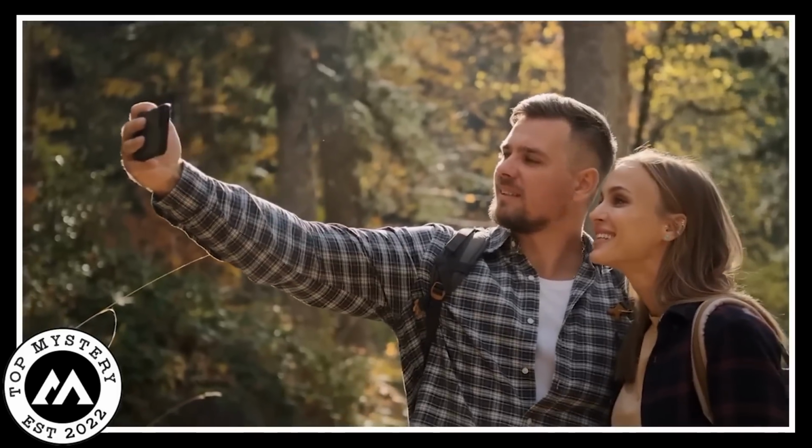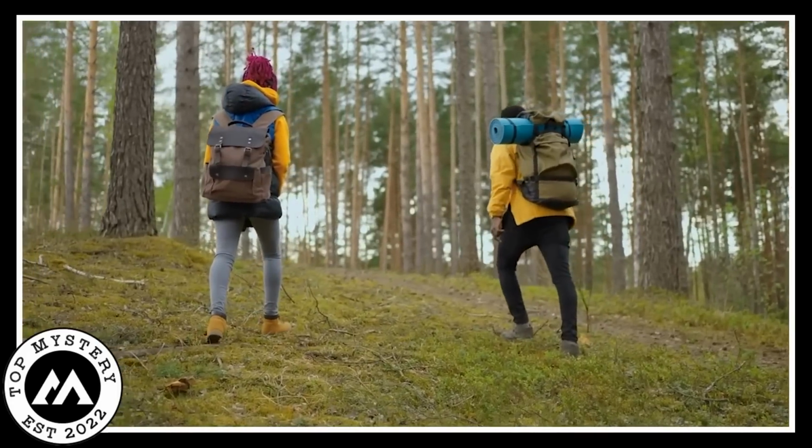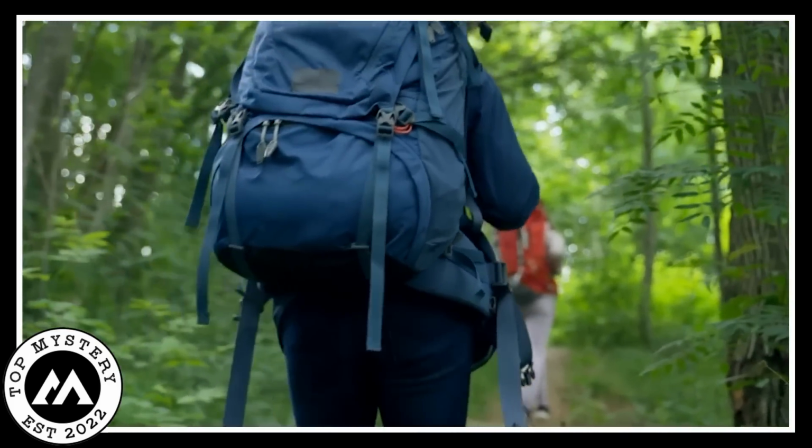Cursed photographs. Imagine taking pictures while hiking through a thick forest only to find a haunted spirit peeking through your photographs. Scary, isn't it? A similar series of events happened with a couple when they were enjoying their hiking venture in the mountain forest, unaware of the presence of spooky spirits wandering around.